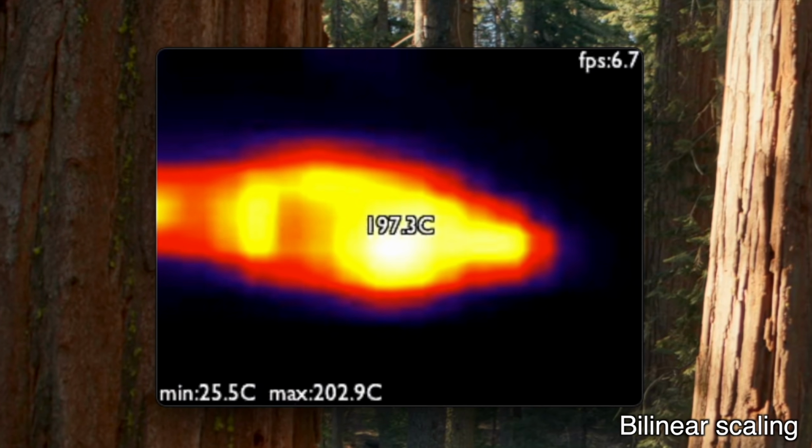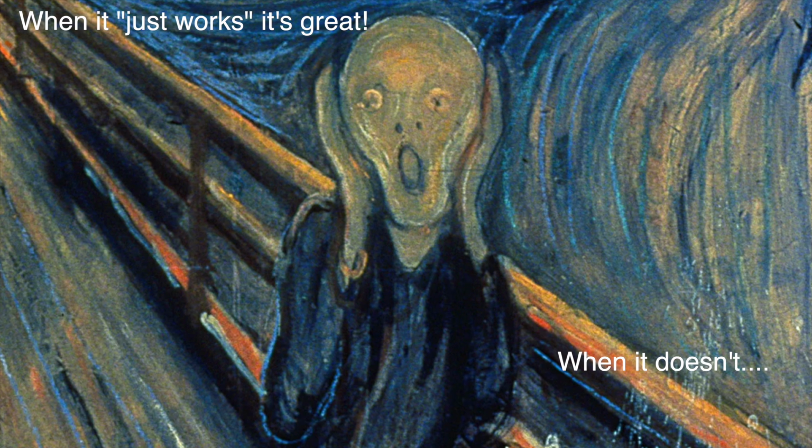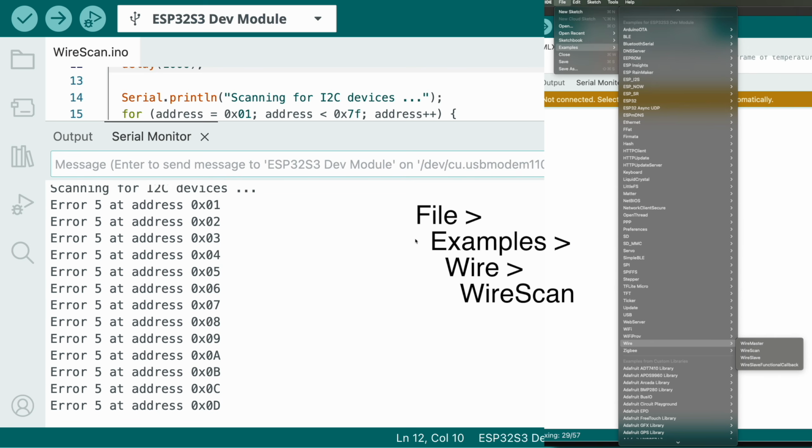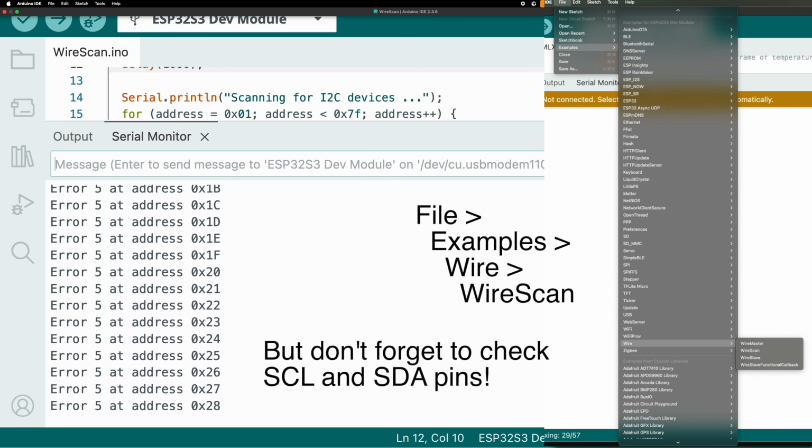But if you are trying to build something like this yourself, there are a few things worth knowing. I2C can often be quite difficult to get working, so I have a checklist now of things to do. The very first thing I do is run an I2C scanner. If nothing shows up, there's no point debugging software, you've got a hardware problem. This is some advice that I really should listen to more often.